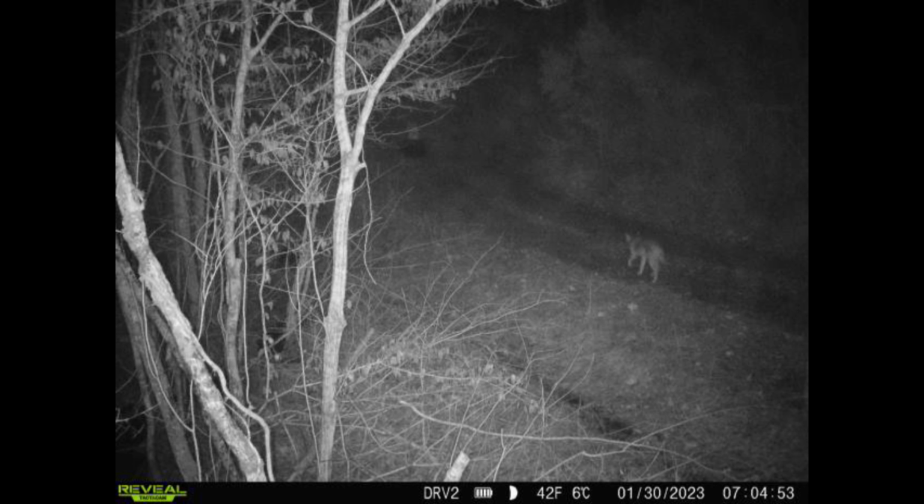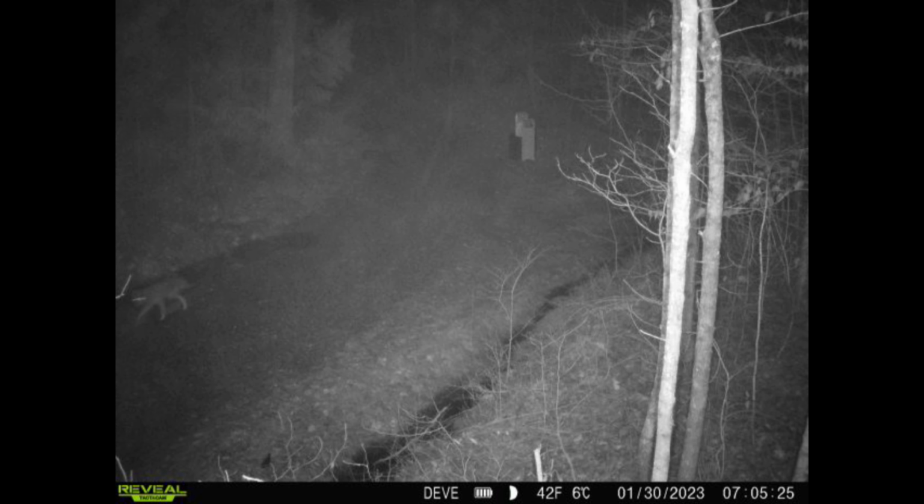It's probably about an 80 or a 90 pound coyote. He's way off here on the left in this picture. You can just kind of see him moving along. And again, due to the delay, and there's some fog here in Tennessee, you don't see him very well.